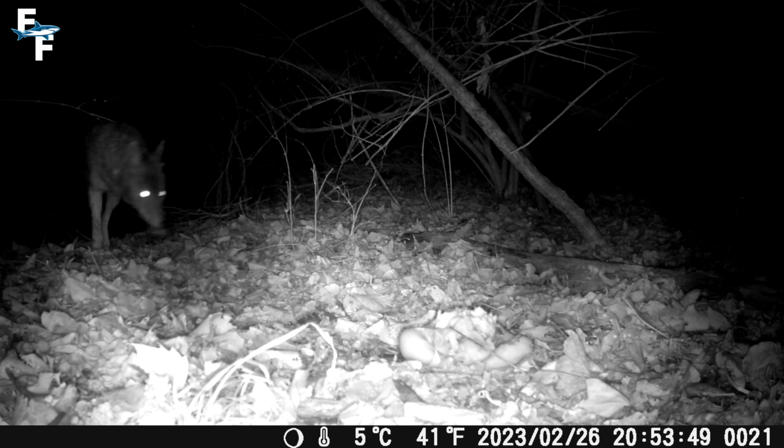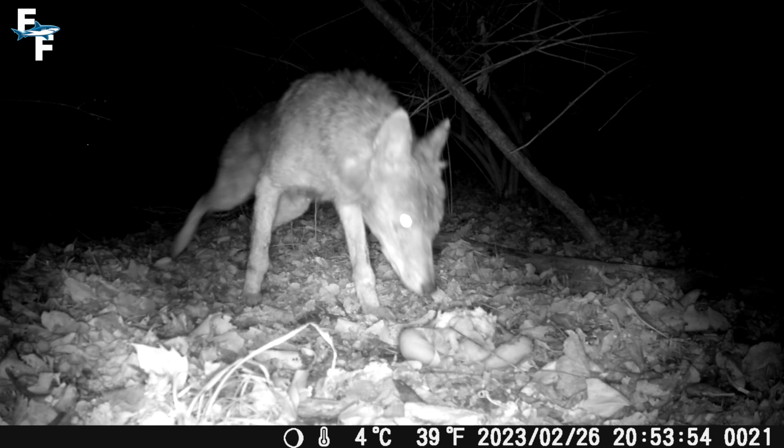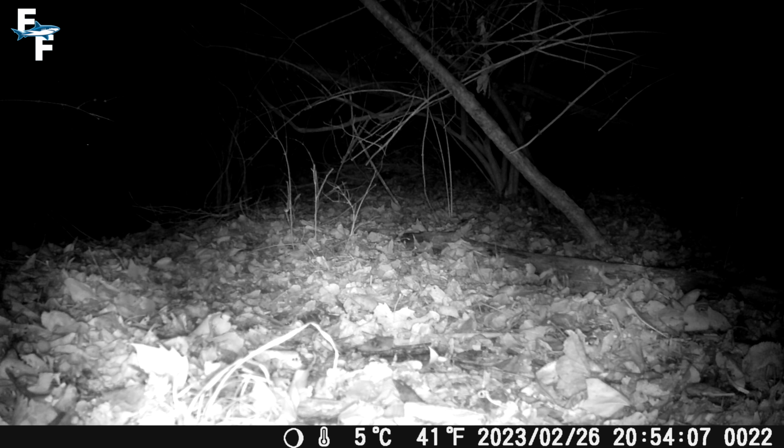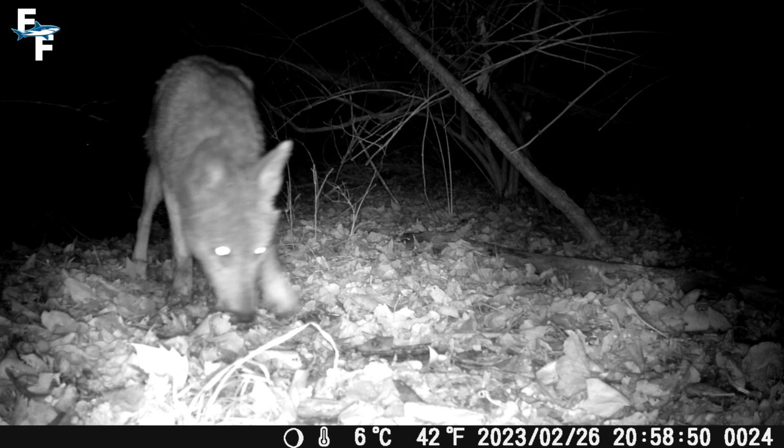Unfortunately, my trail camera only records for 30-second intervals, so I wasn't able to capture the coyote running off with the entire chicken. But as you can see, just seconds afterwards, another clip shows the chicken is indeed gone. So it's safe to say that this coyote got a pretty good meal on this night.